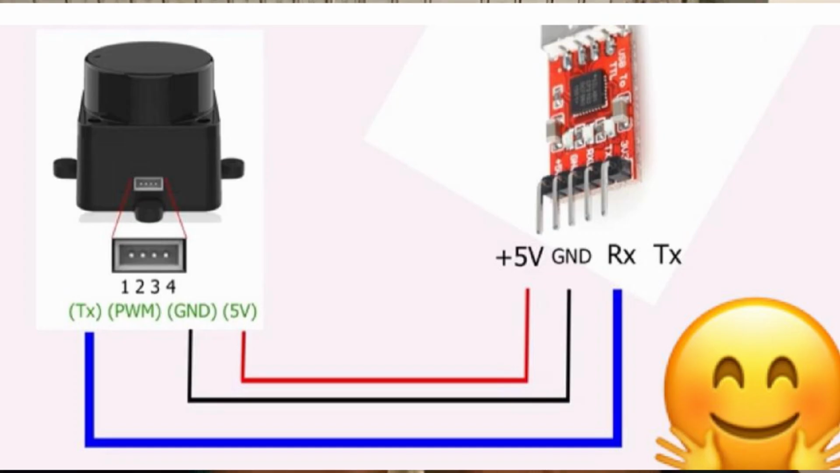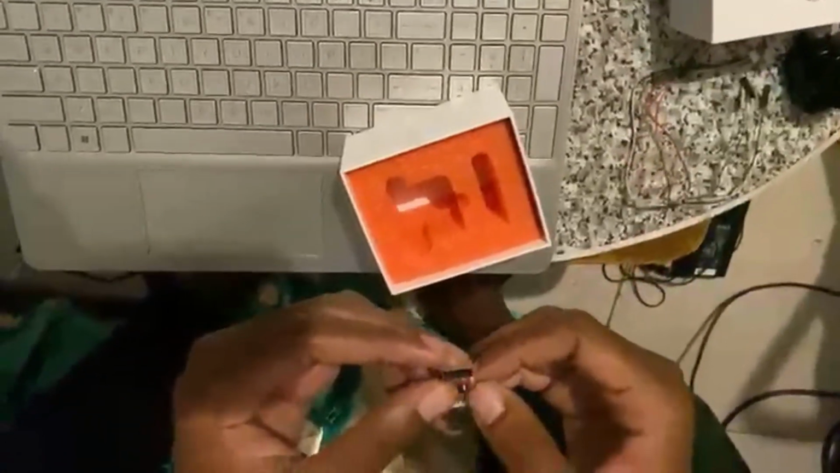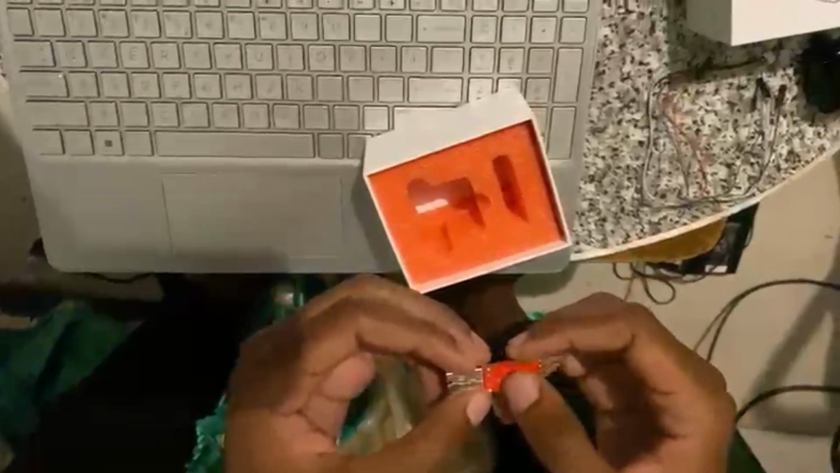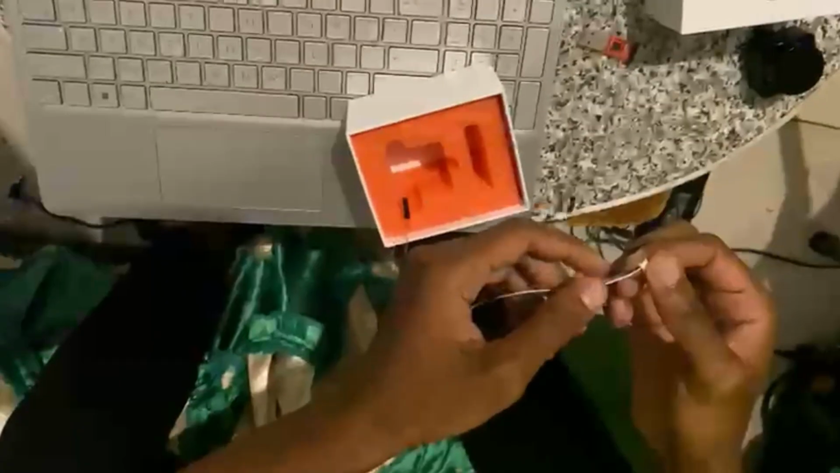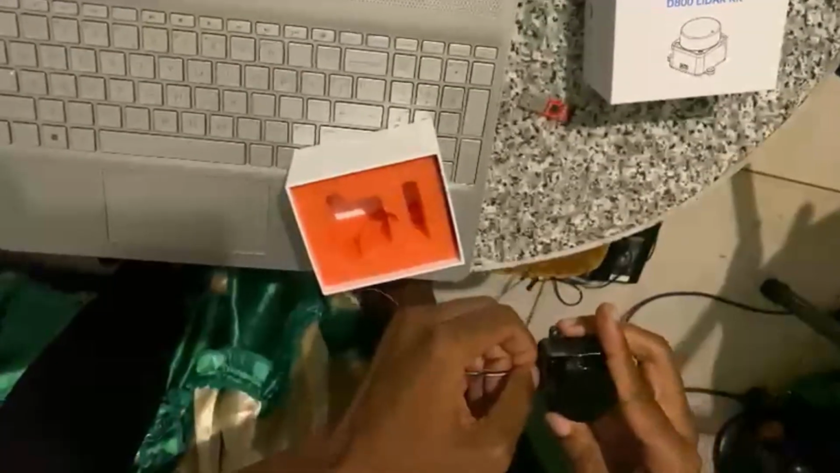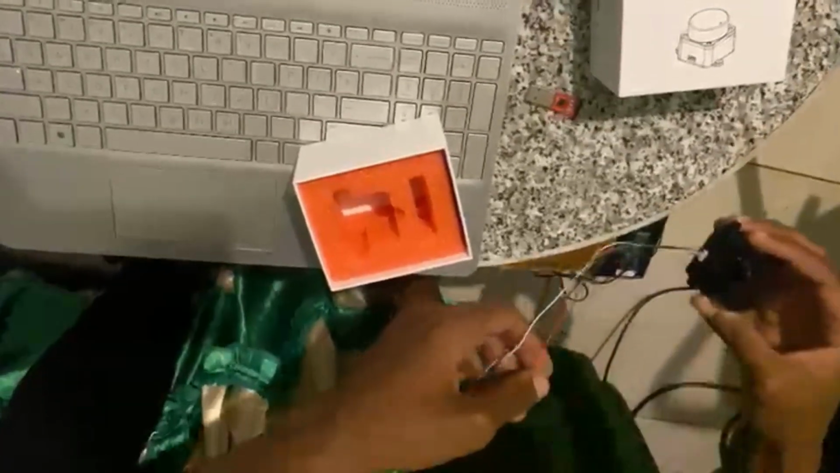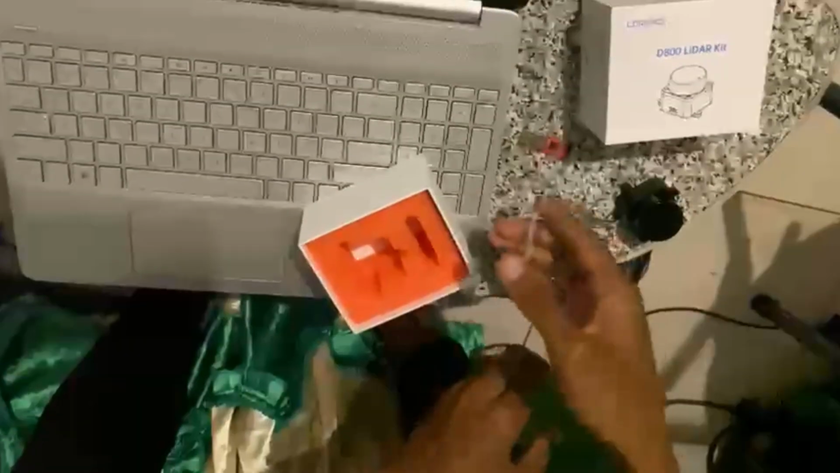So now I'm gonna show you how to connect the CP2102 module to the LiDAR sensor. This is pretty simple. We just connect the connector cable to the LiDAR sensor like this, and then it's just a matter of matching the connections.